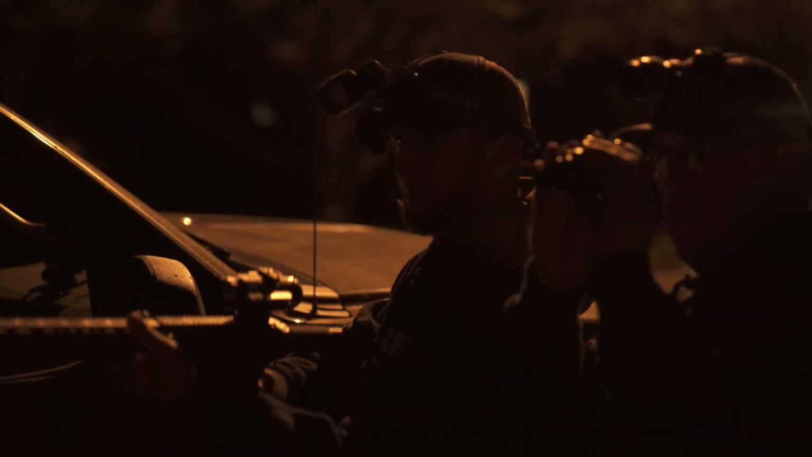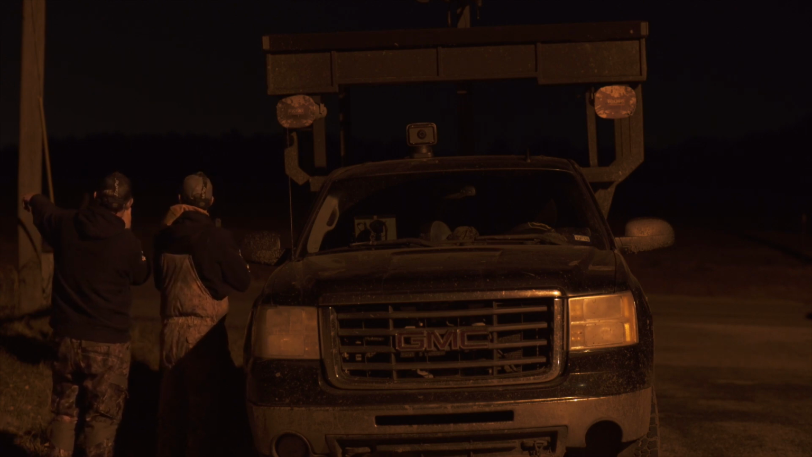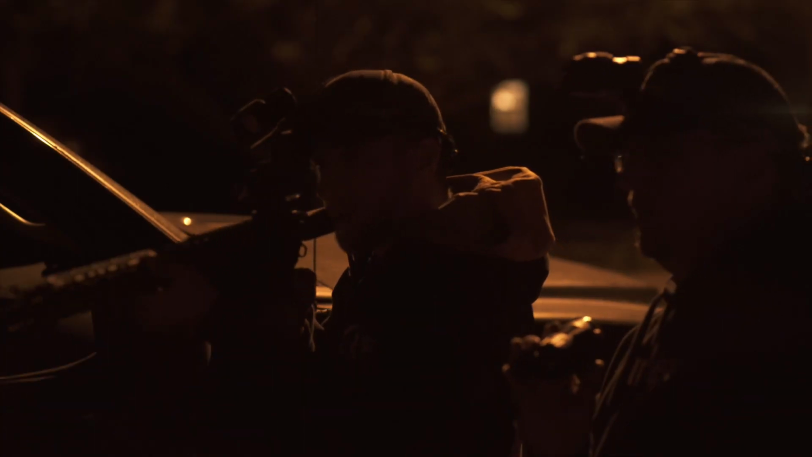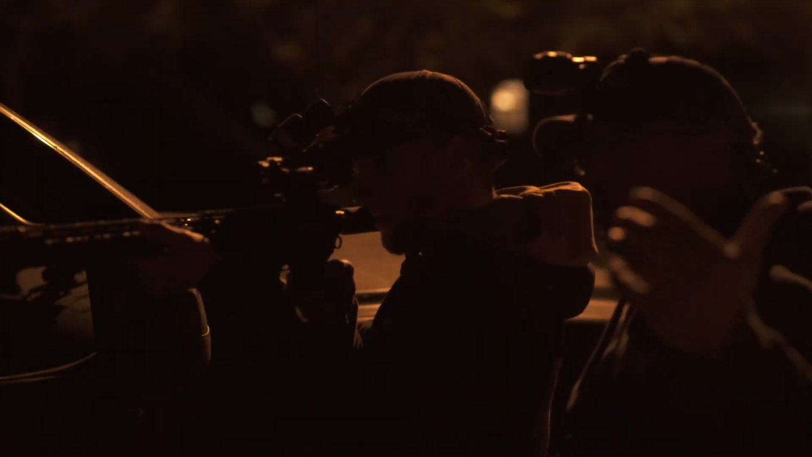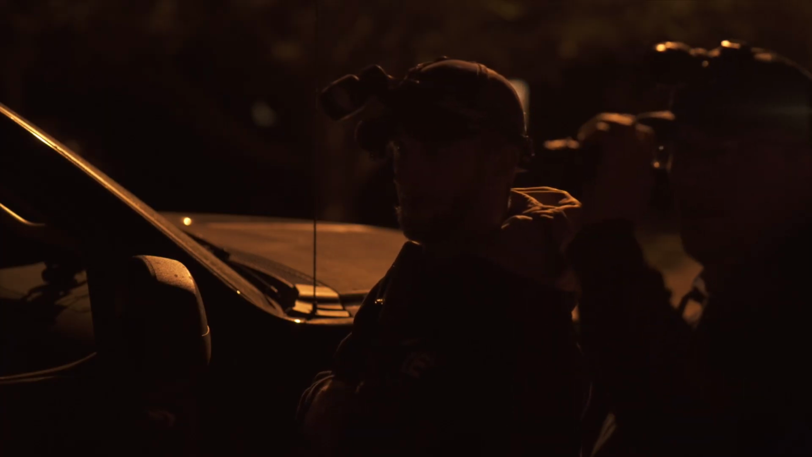What are you thinking? Where they're at, he's got some brush piles that are probably 75, 80, maybe 100 yards from where they're laying at right now. Walk up and use that brush pile for cover? Yeah, I think we ought to just cross the road and use the brush pile to walk up on them. As long as we can get to that brush pile, I think we'll be all right.